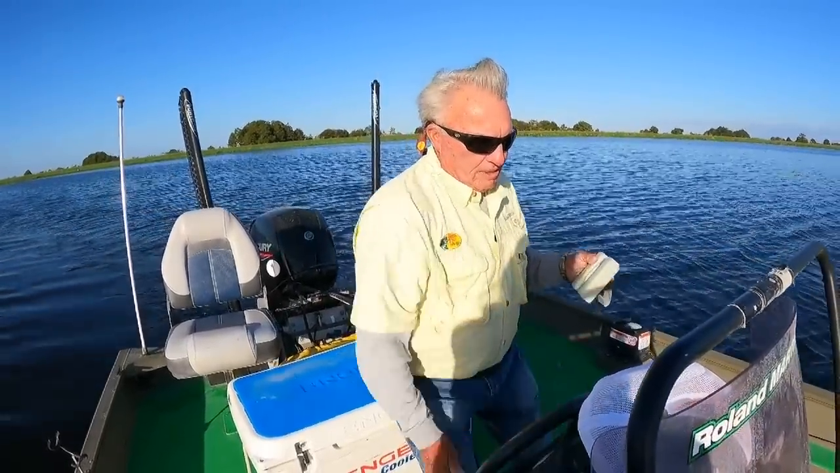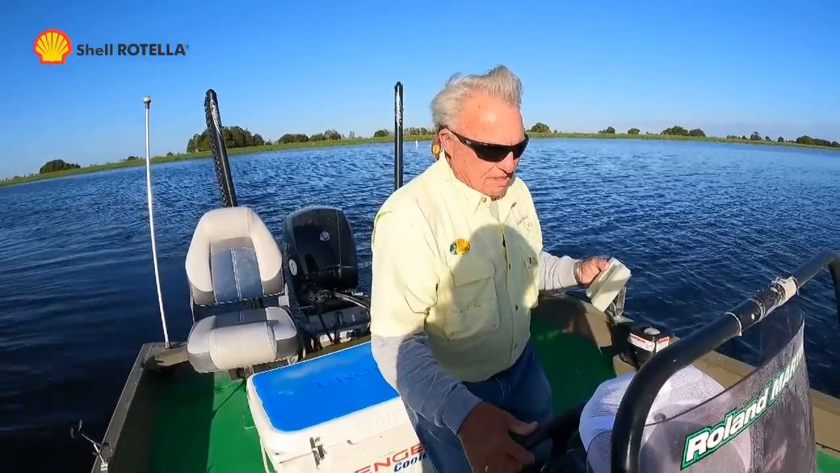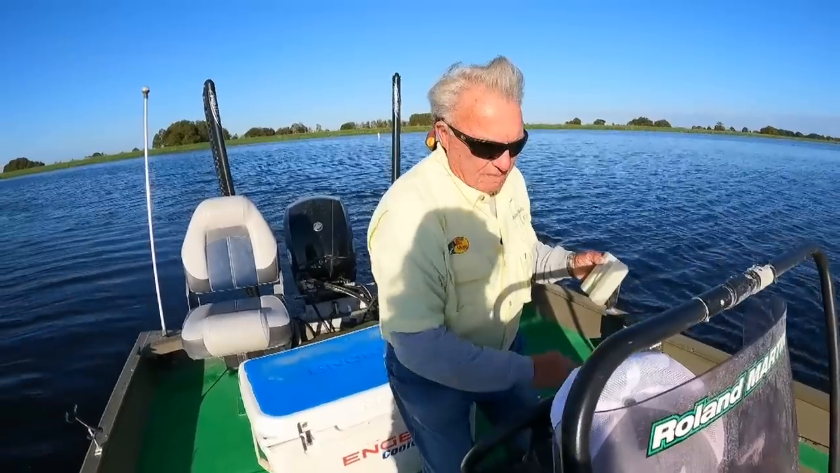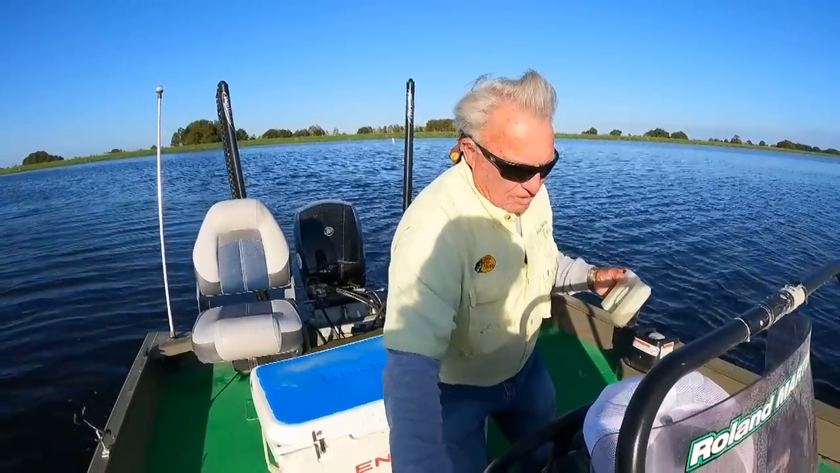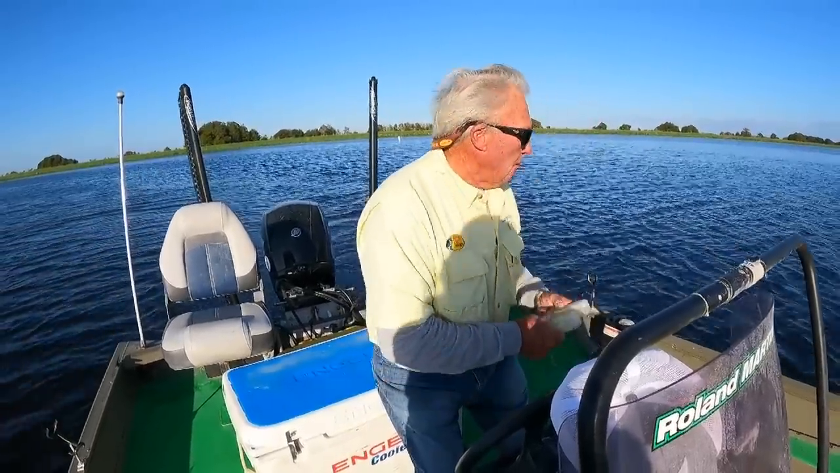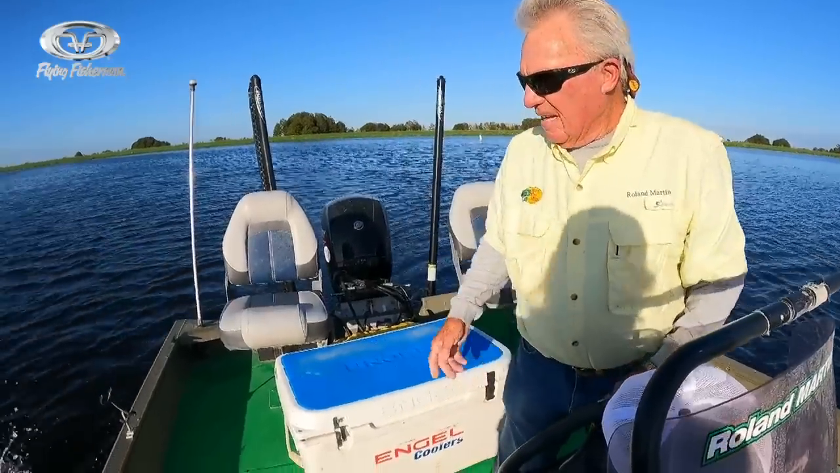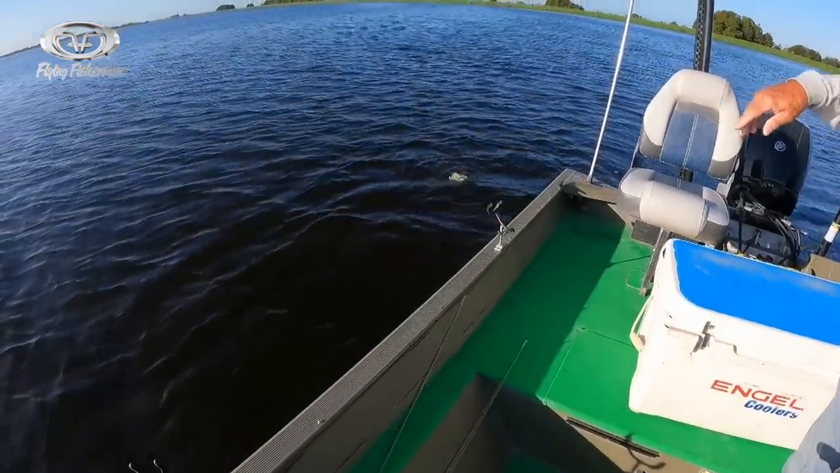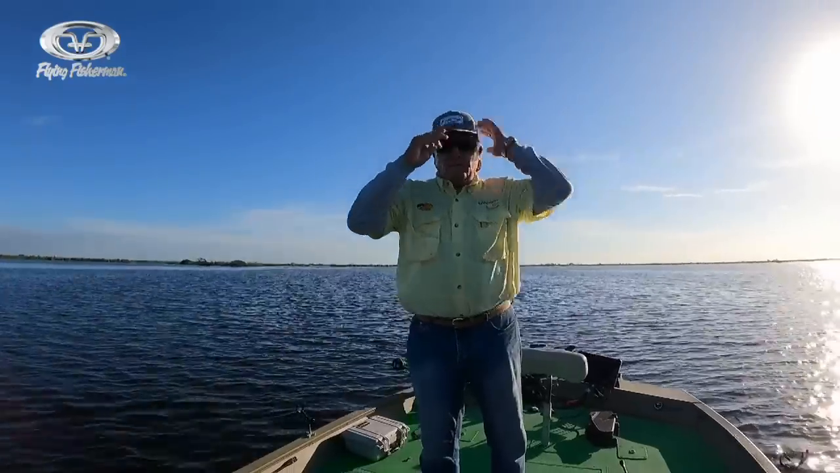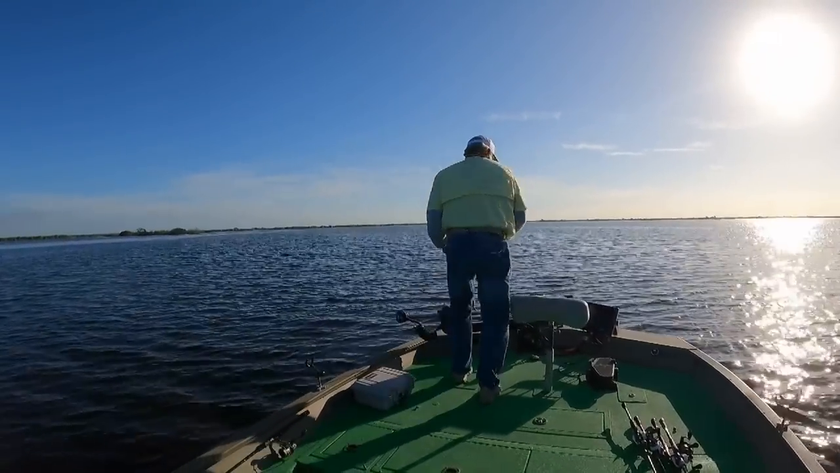Right now, I'm just idling along. When I find something really good, I might stop. Right now, it's just about the right spot. I'm going to shut the engine down and throw my marker right here in the water. Somewhere in this area, I'm going to use my Active Target. What this Active Target is, this is what makes an expert. Let me show you what it is.